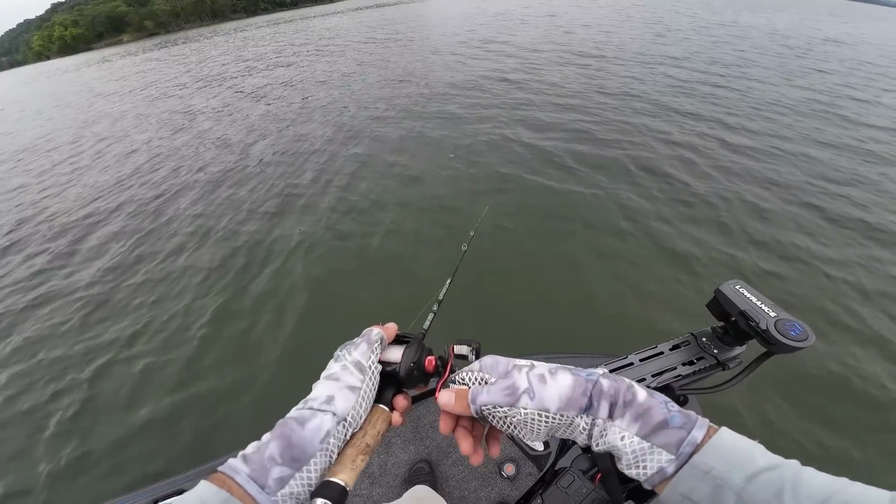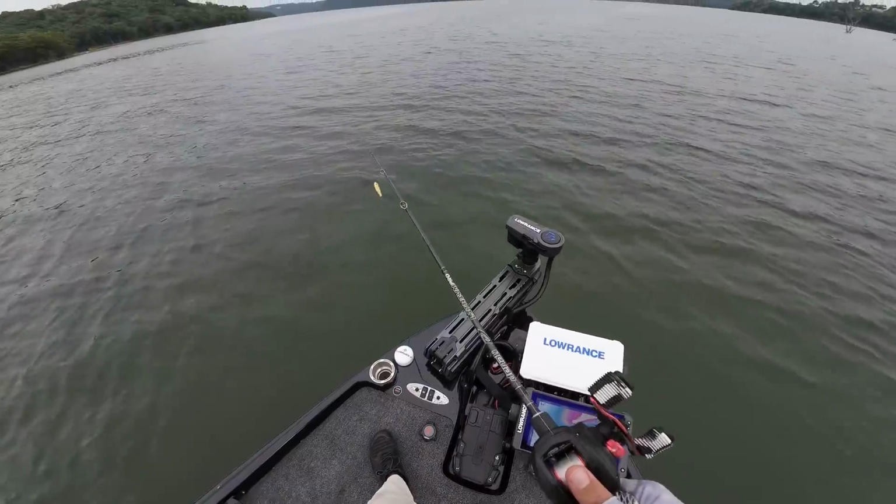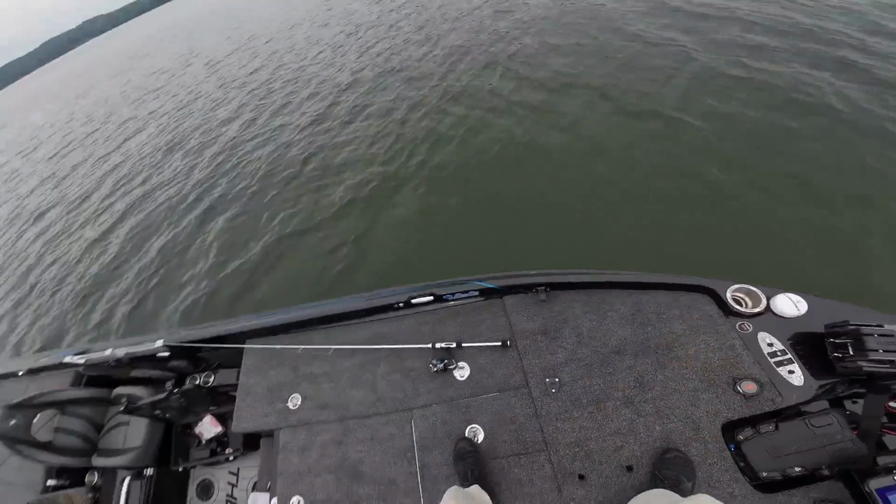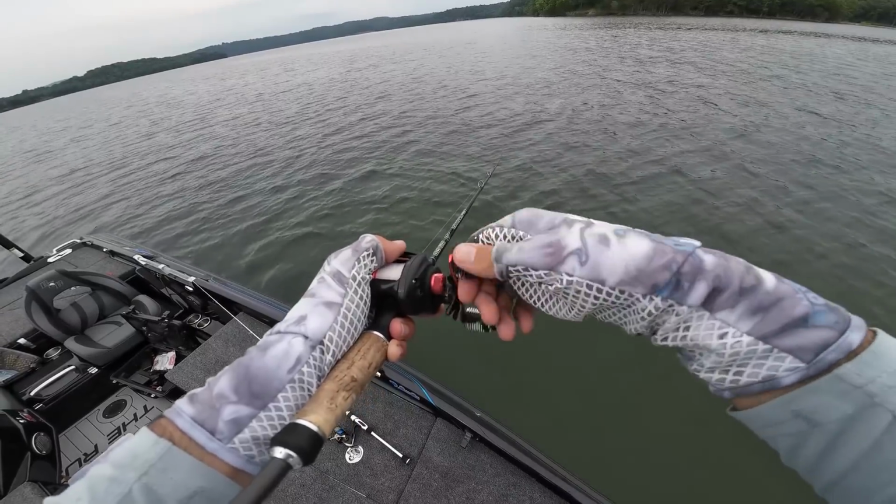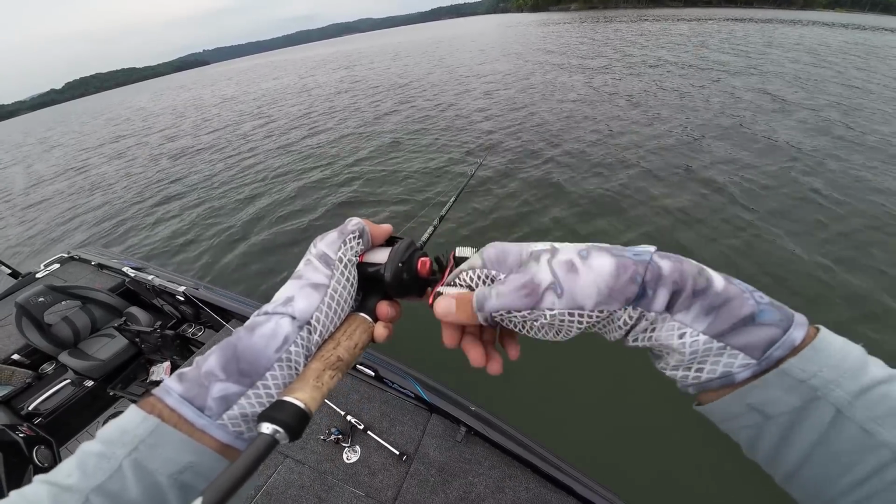Oh, there's like 4 behind it right now. Oh my gosh, they're following it all the way back to the boat. They didn't commit on it. There's fish busting over here too. Oh my gosh, I'm getting hammered on this glide bait too.